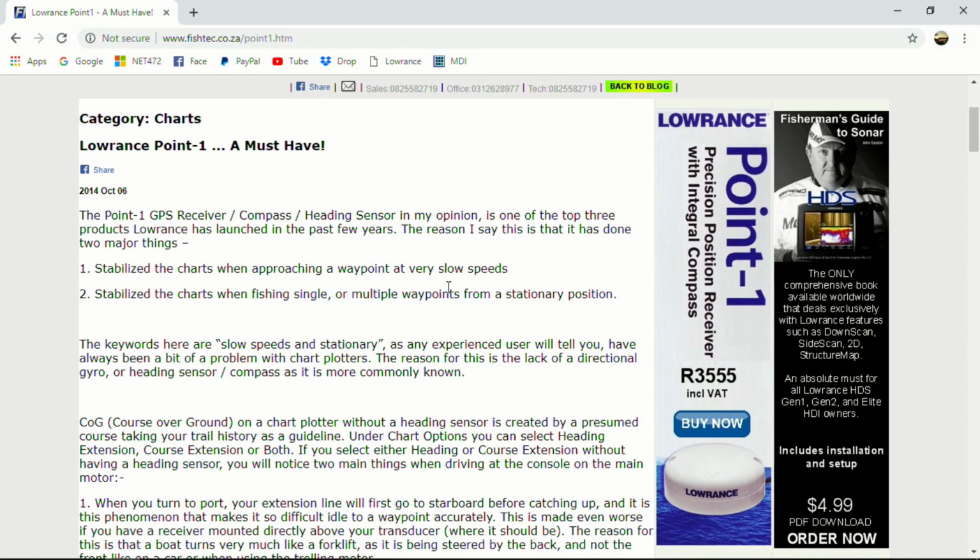But guys, please do yourself a favor. Wherever you are in the world, if you don't have a Point-1, you've got to get a Point-1. And this is what we're going to talk about now. It says it stabilizes the charts when approaching a waypoint at slow speeds, and it stabilizes the charts when fishing single or multiple waypoints from a stationary position. The other thing that it gives you is clock positions. Because you're going to use the bow of the boat as your 12 o'clock position, you can look at your charts and you've got all your clock positions, 1, 2, 3, 4, 5, 6, 7, 8, 9, 10, 11 o'clock, up to 12 o'clock, you know where to cast.